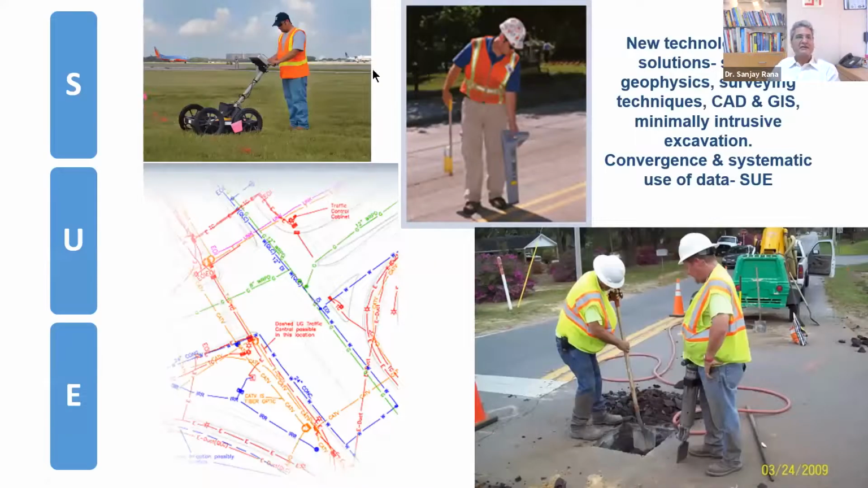Now, the solution comes in the form of SUE, subsurface utility engineering, which involves new technologies for solutions, that is surface geophysics, surveying techniques, CAD and GIS, minimally intrusive excavation, and then convergence and systematic use of this data. That is what we call SUE. Now, this particular webinar is definitely not about SUE. I just wanted to give a very brief introduction to this.